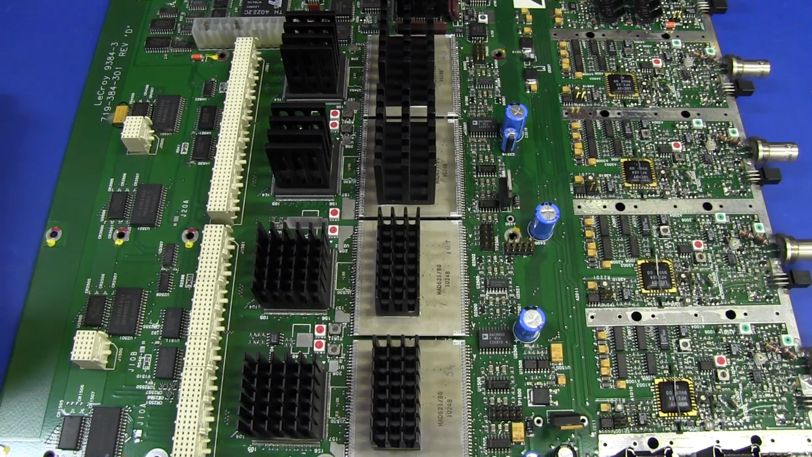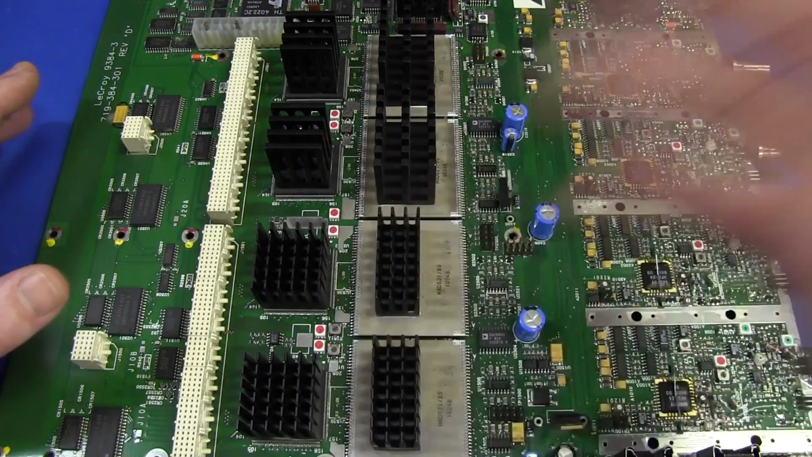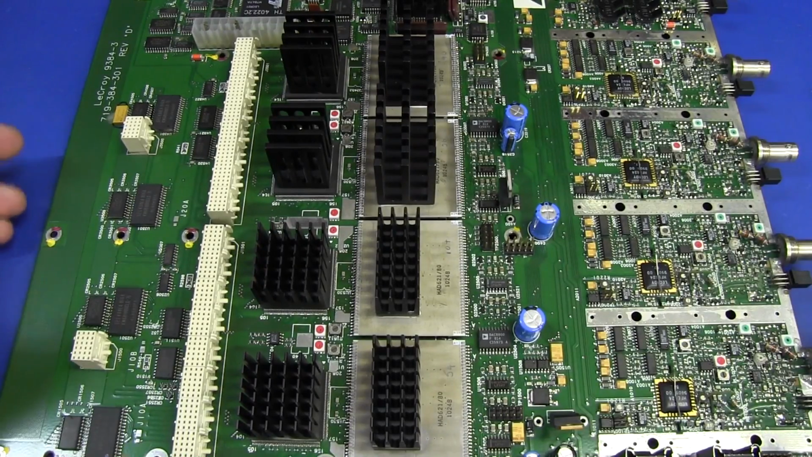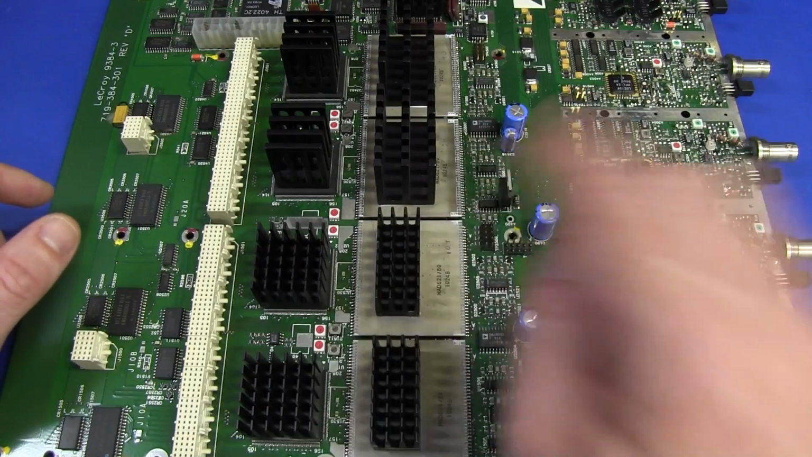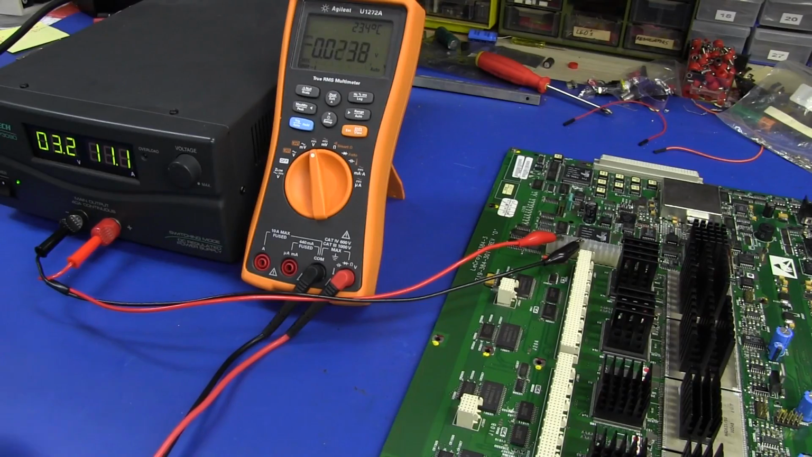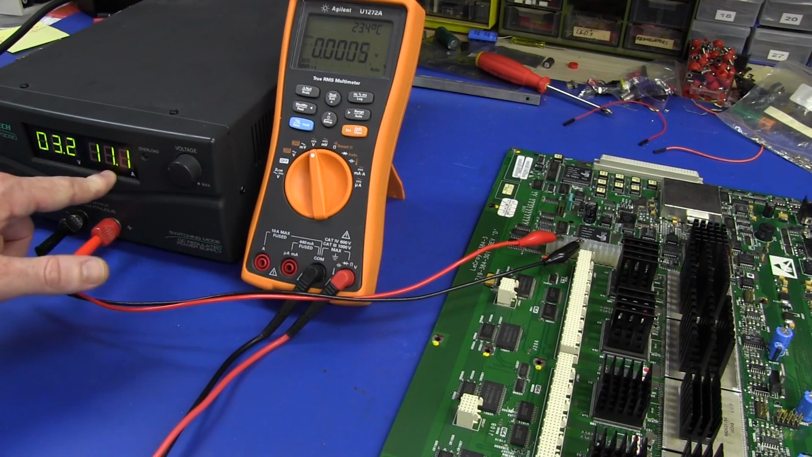Now, it may be the case that some of that extra power is dissipated in the other rails, because it's going through protection diodes and so on, since we haven't powered up the extra rails. That could be the case, but there is definitely some extra power being dissipated there. So I expect there to be something else on this board that's heating up. Now let's do a quick recap here. I've got my external high current supply at 3.3 volts. It says 3.2, but it's near enough to 3.3.